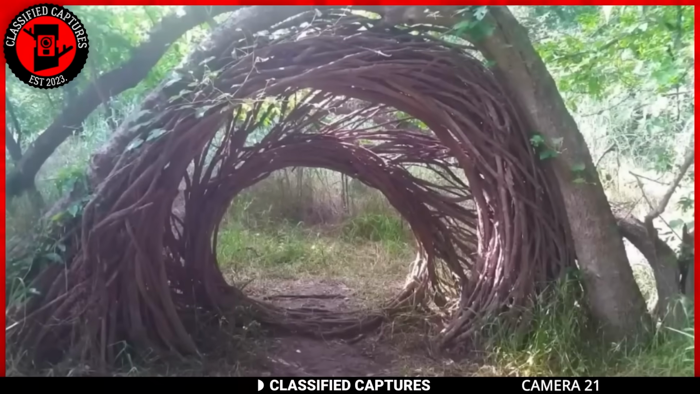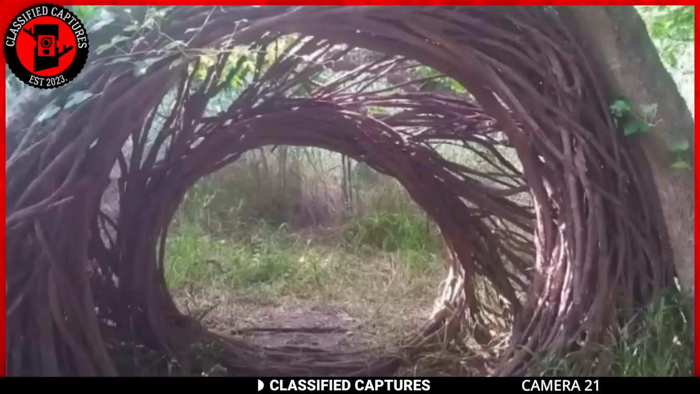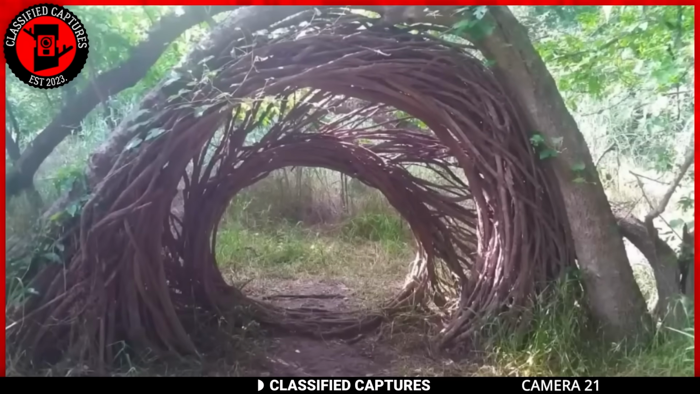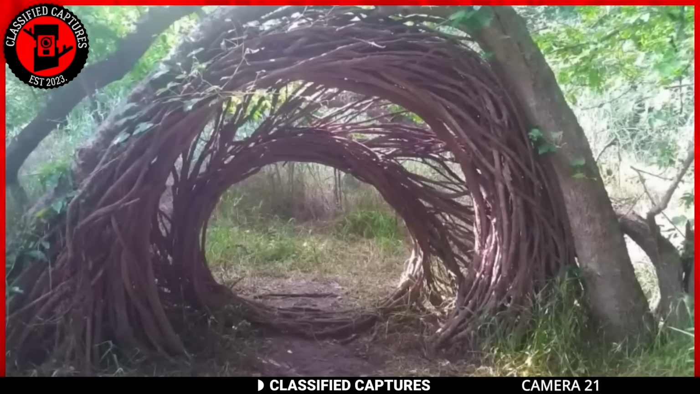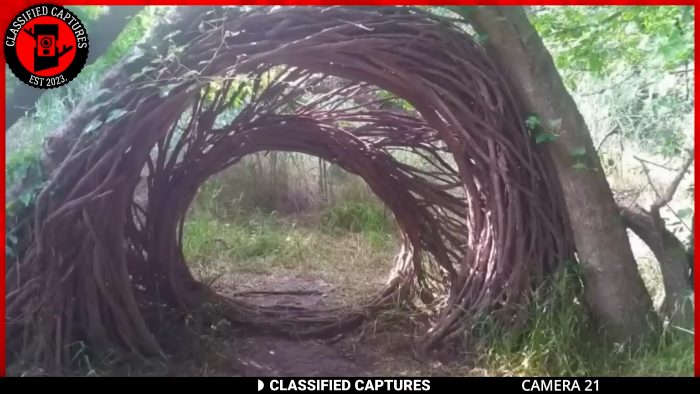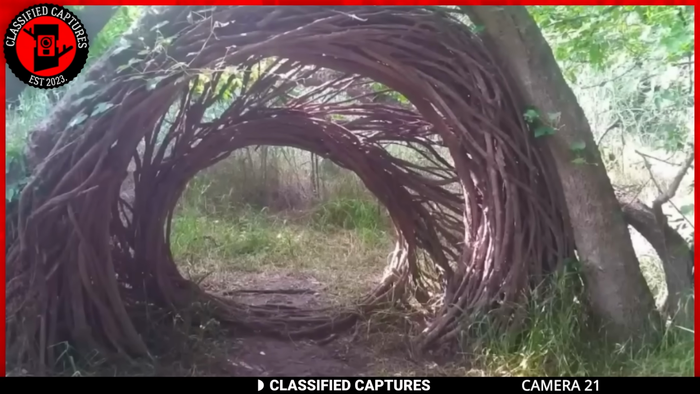Here we have a strange image taken in the middle of the woods. The image reveals a peculiar sight, a structure crafted from wood intricately forming a spiral shape, prompting some to draw connections to a paranormal portal.